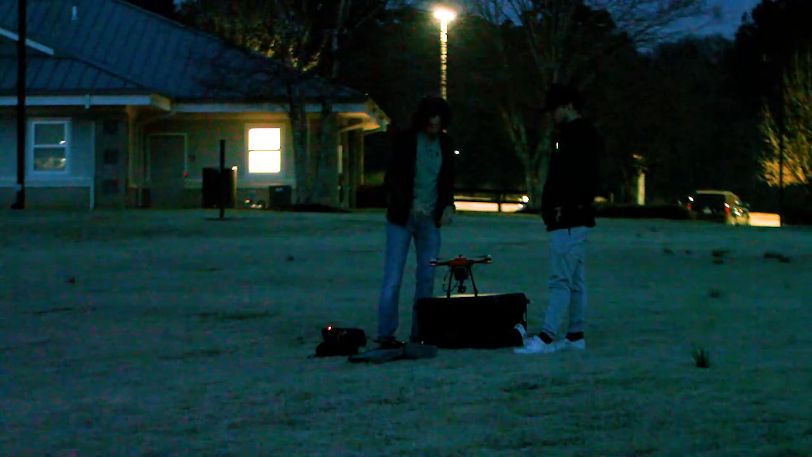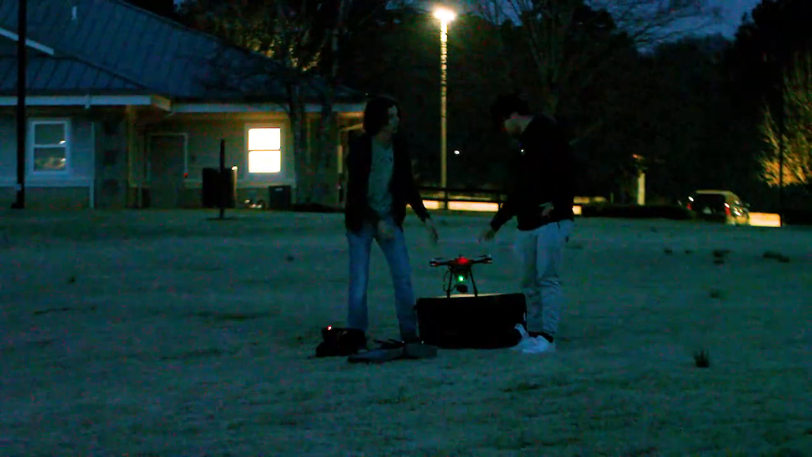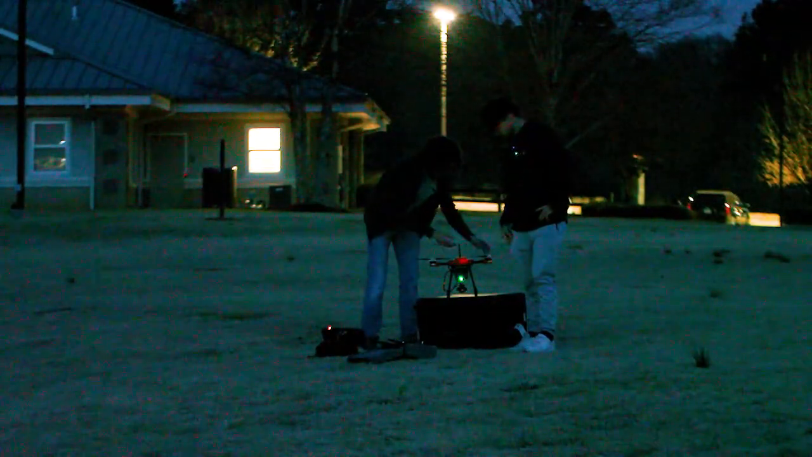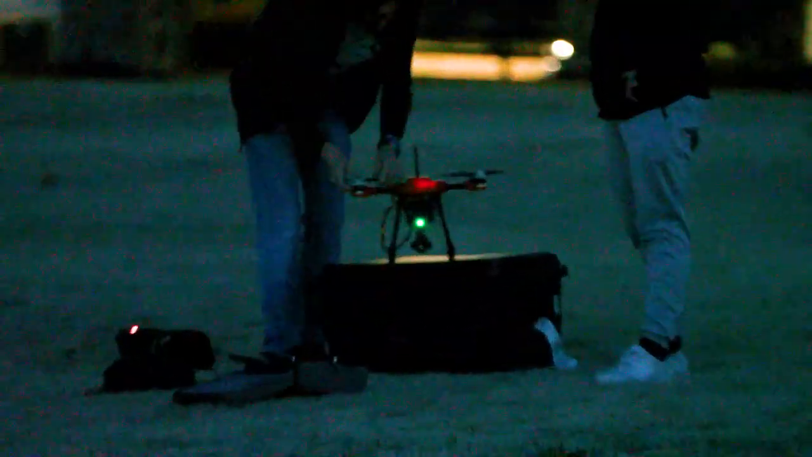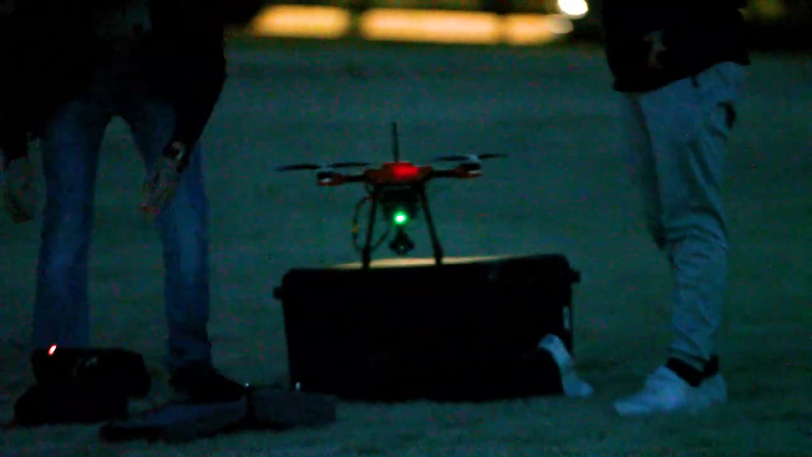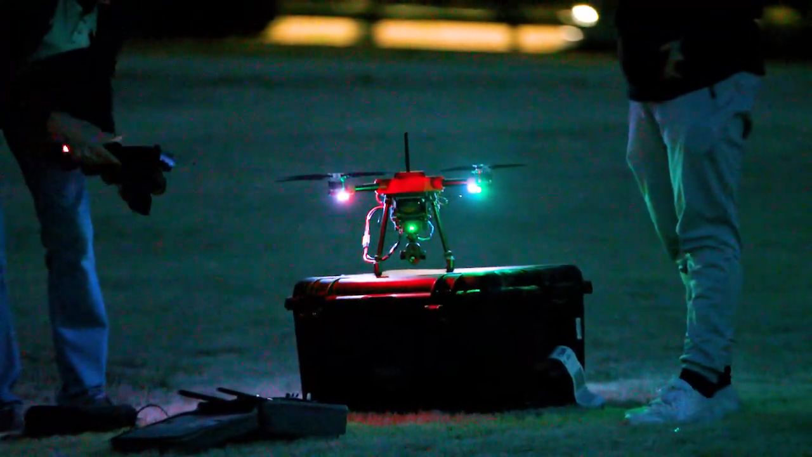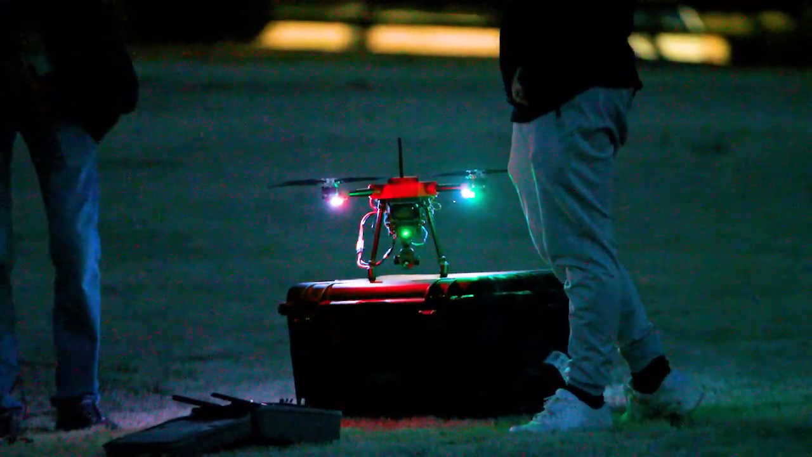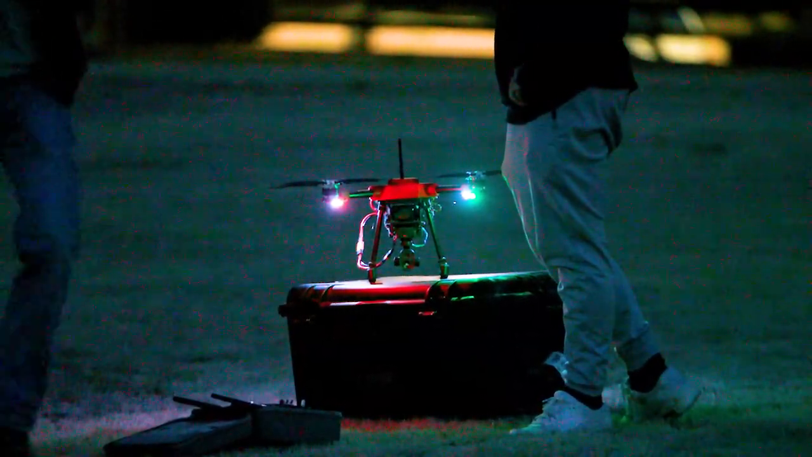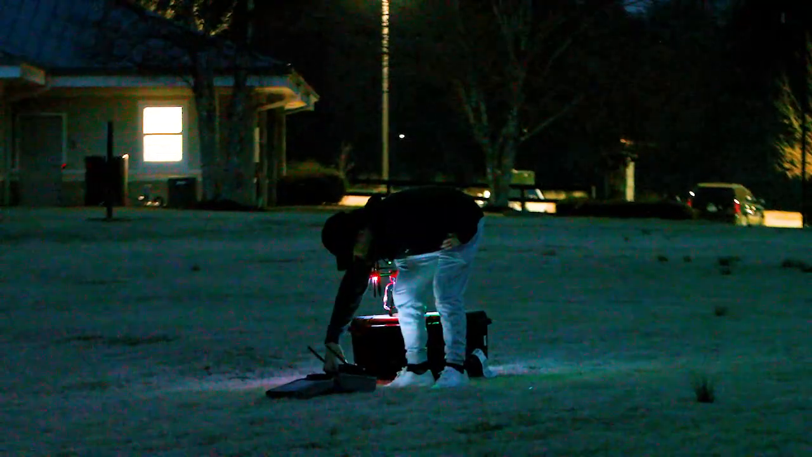All right, but we have the remote operational. Again, we're using the SIYI MK32 remote controller. Going to move all this out of the way. Wow, look at that. It's like a UFO. All right, going to get all this out of the way. Do you want to open up the QGroundControl app? Yeah. Just gotta wait till it links up. Still looking for it.